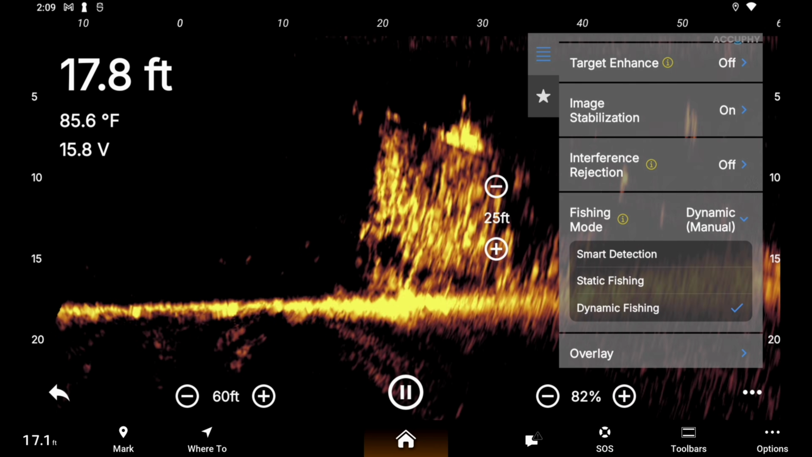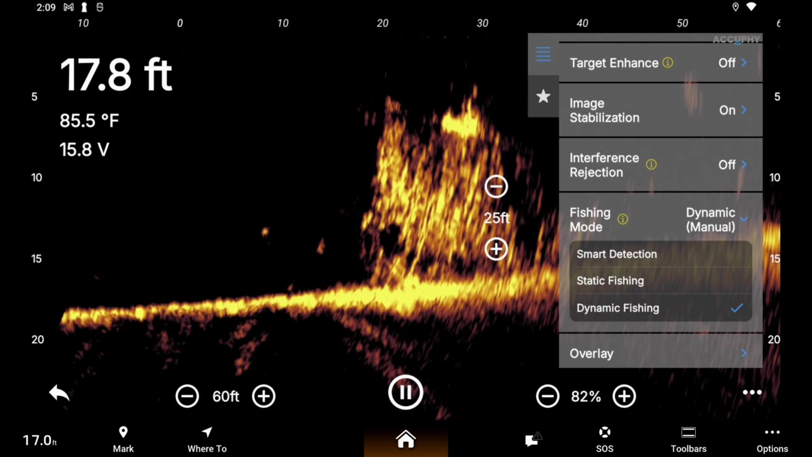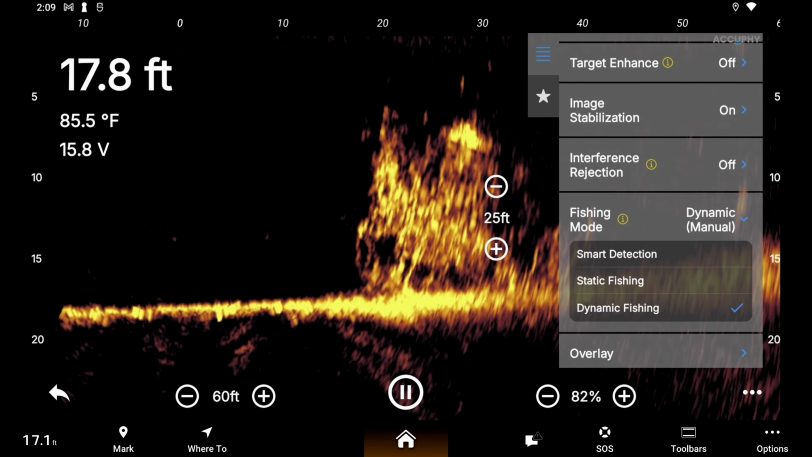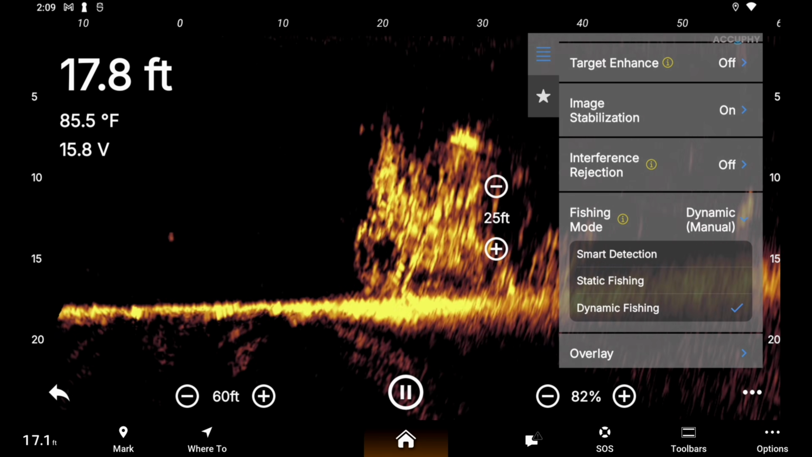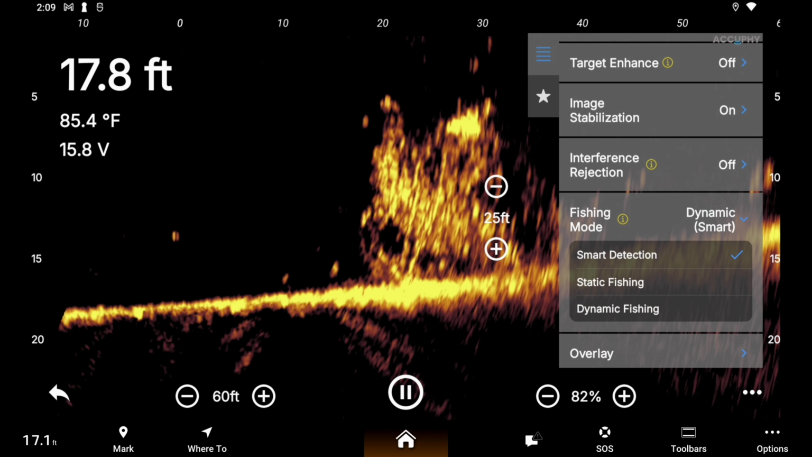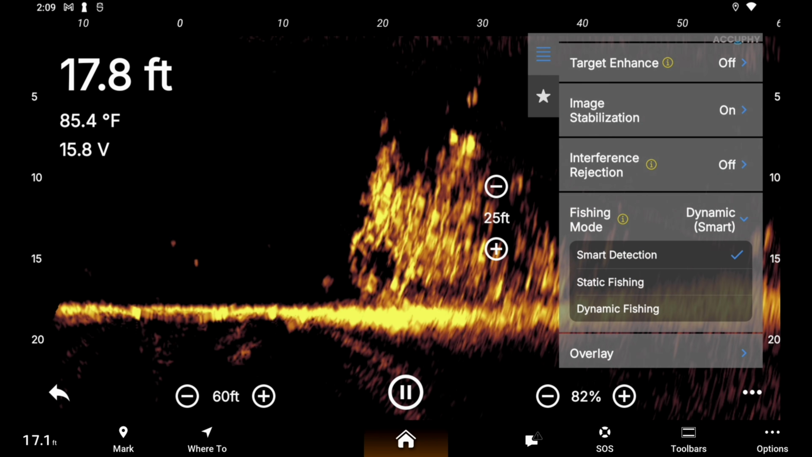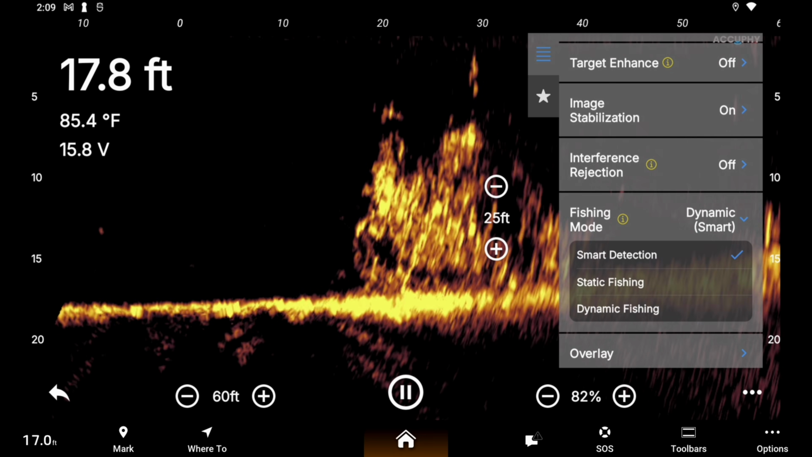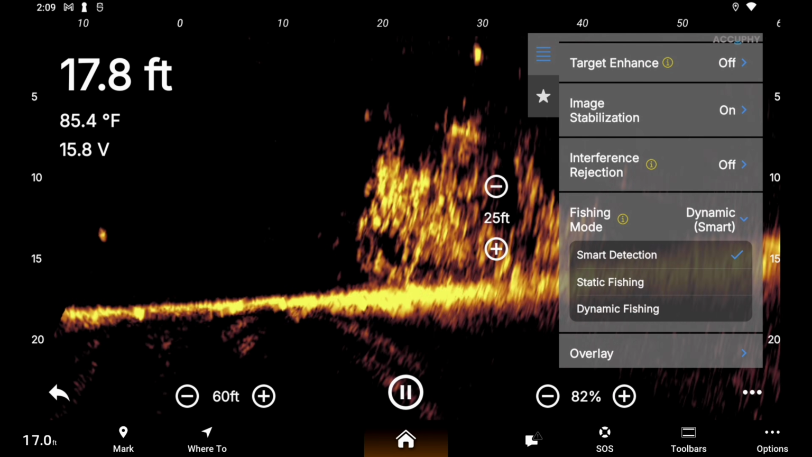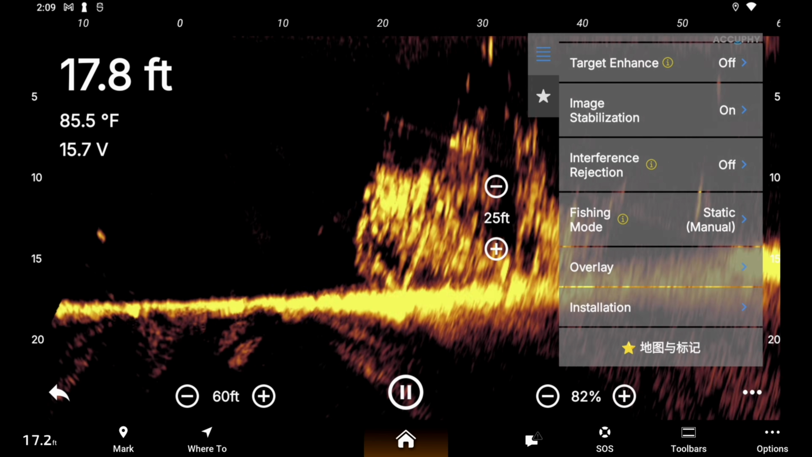It would take the blur out of it. It would help the resolution or your target separation better in dynamic if you want to go out chasing open water fish. And then smart detection is an automatic feature that's supposed to go back and forth to find the best picture for you. It's called smart detection. We could leave that on if we wanted to. I'm just going to put it on static, and we'll play with that at a later date.